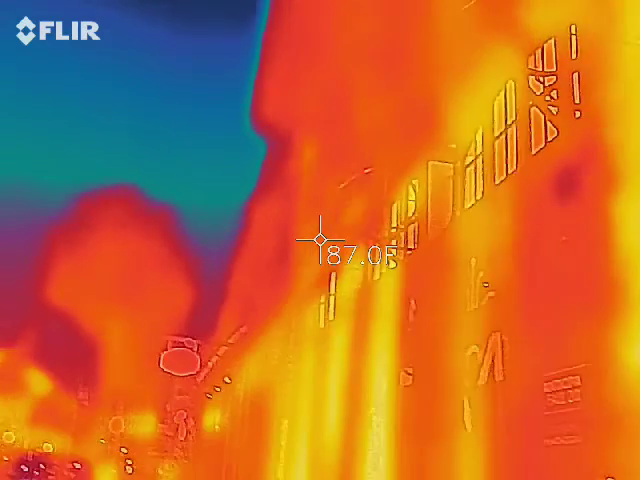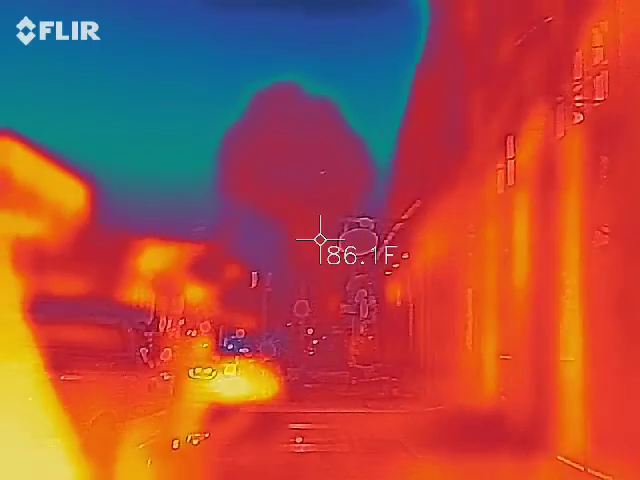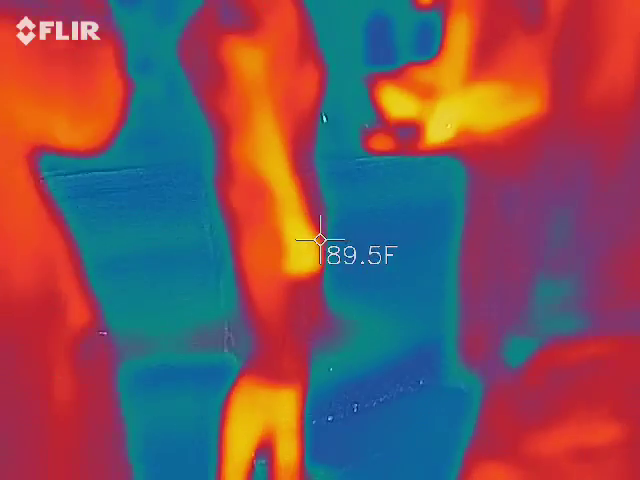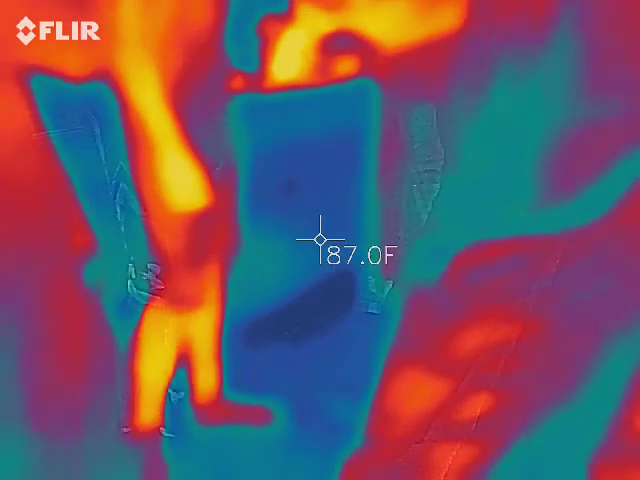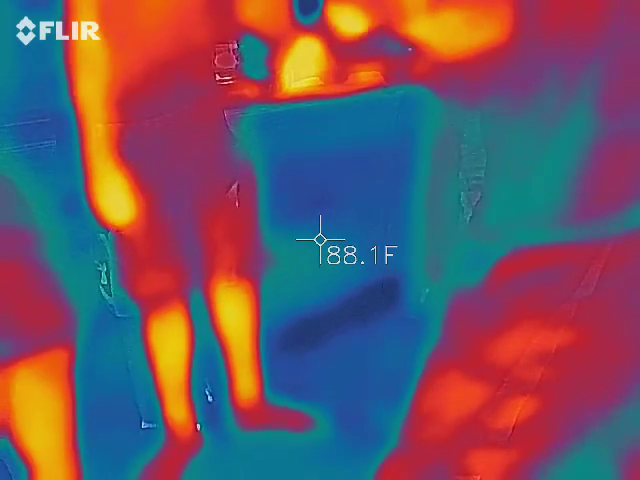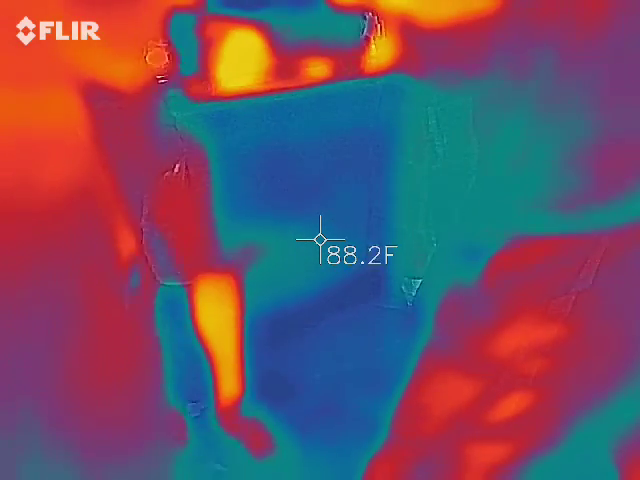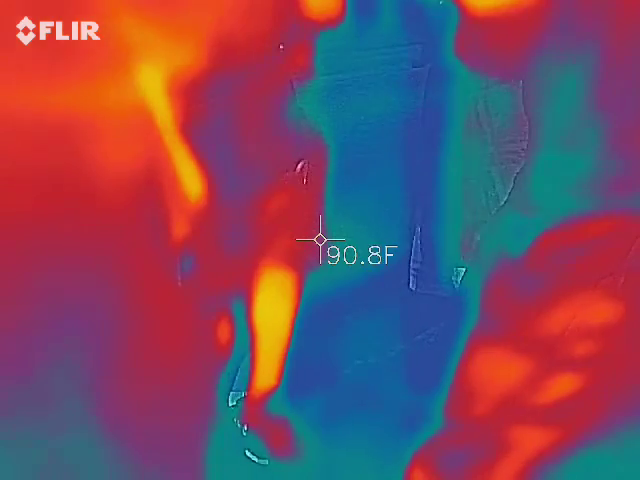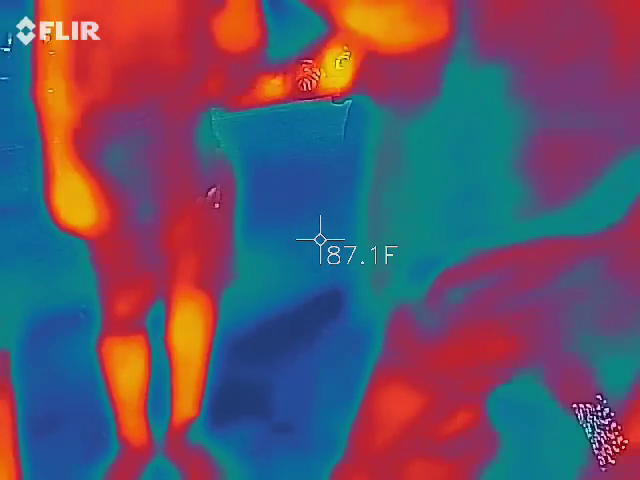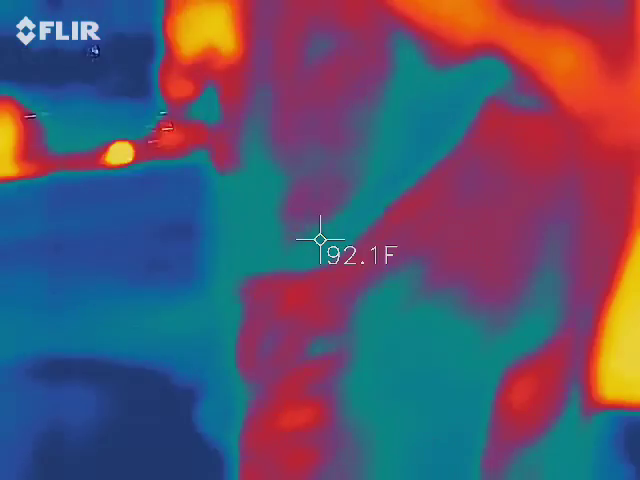I gotta pull up my own blog. Is that bad? I wrote it and can't remember. Let's see. Said you got the word float? Yeah. Gray. 1890. And here's pictures of what it used to look like back in those times.